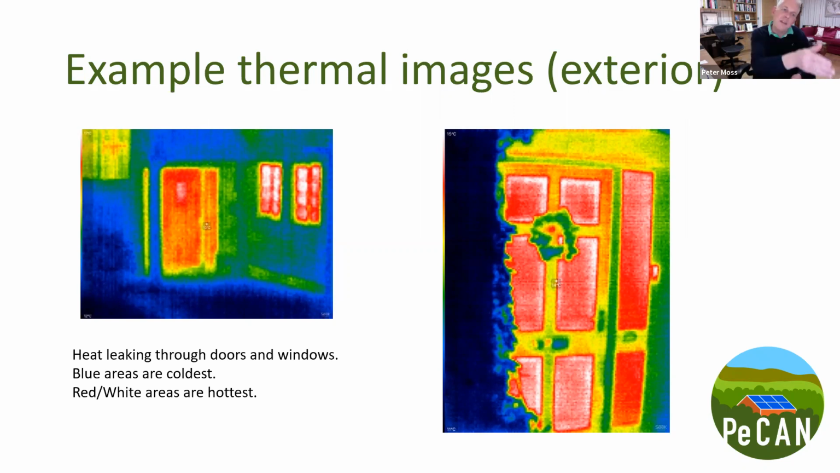So on the left-hand side, this is a thermal image from a survey we did last year. You've got a house with three things actually shown there. On the top left-hand corner is a double glazed window. And as you can see from the thermal range, it's showing a yellow and green, which is sort of mid-range of temperature.